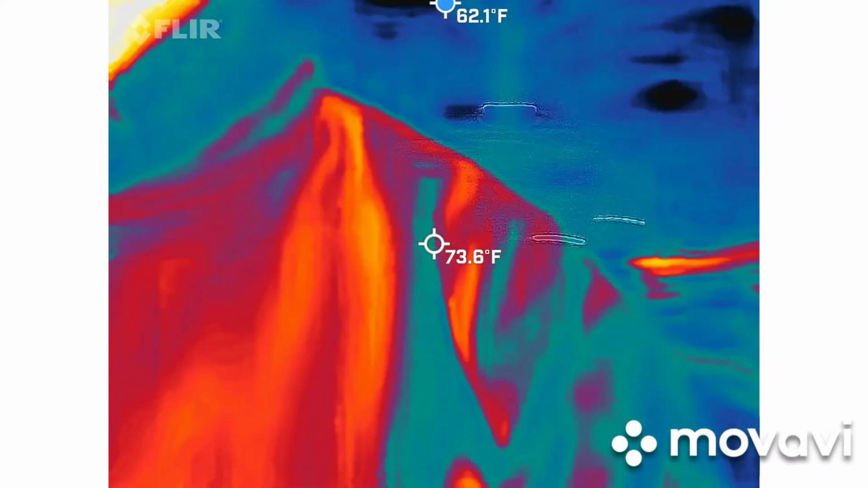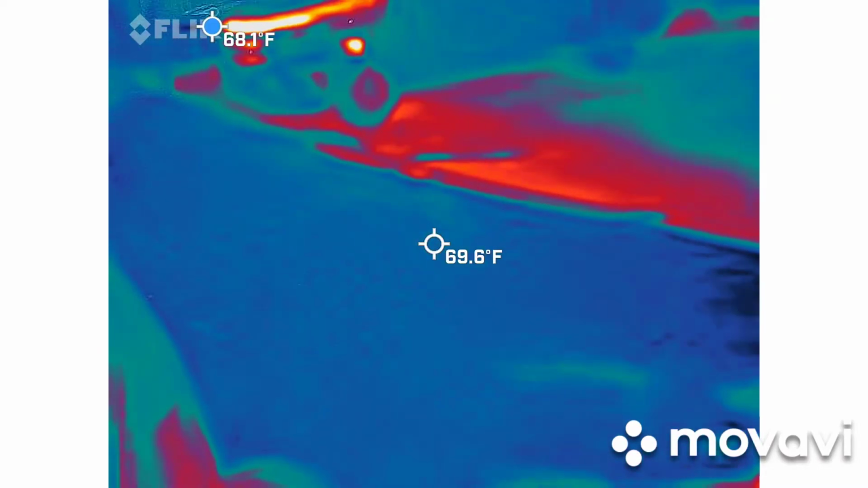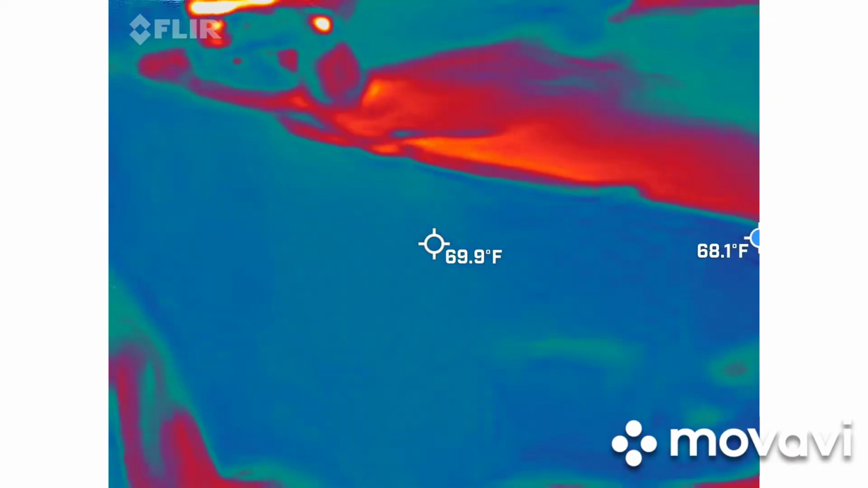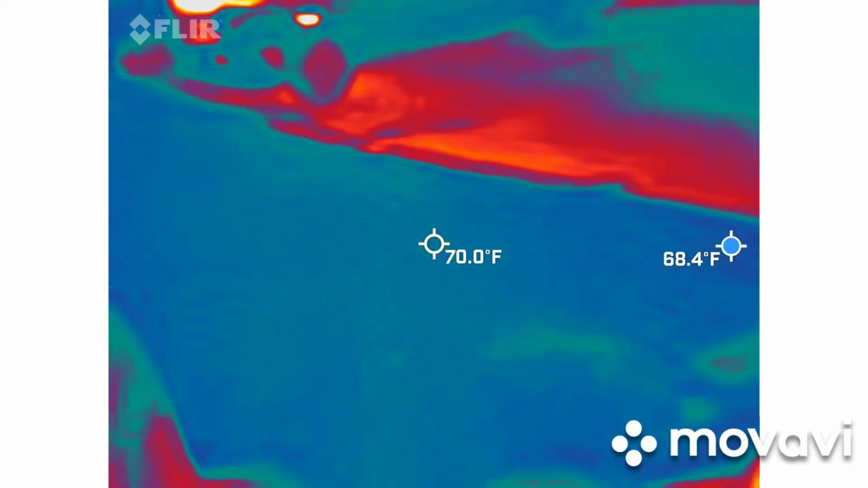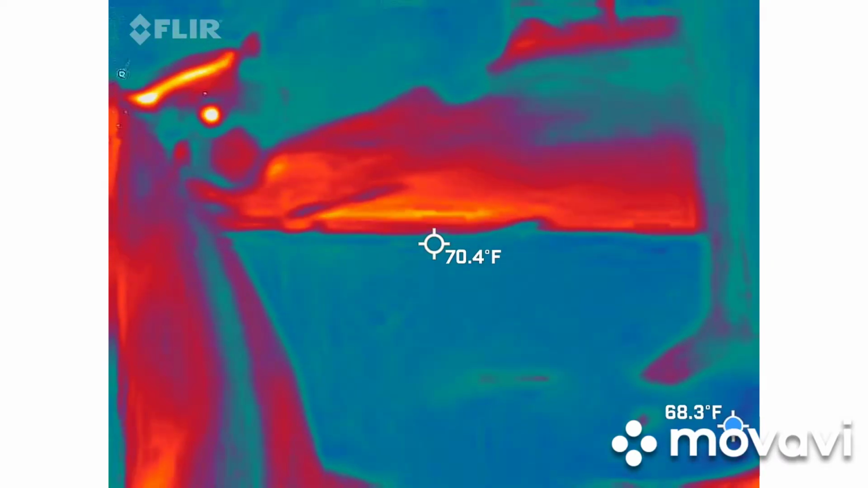With this too, you should be able to see a blue dot bouncing around. I'm going to try to get the sky out of there. Where's the blue dot at? It's way over here. So the blue dot is always going to show us the coldest spot in the frame at that particular moment. It will move around the screen and it will stay on your recording.